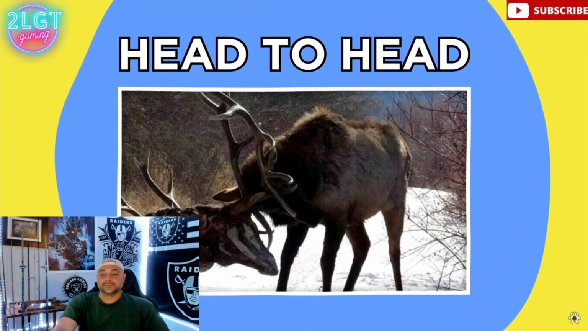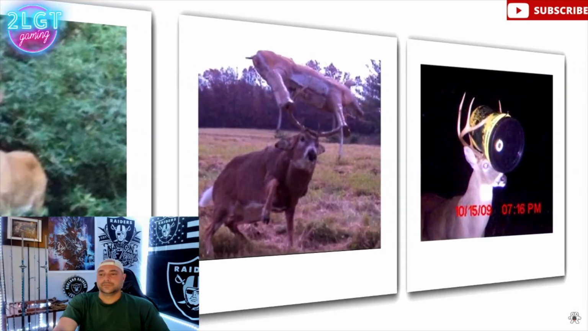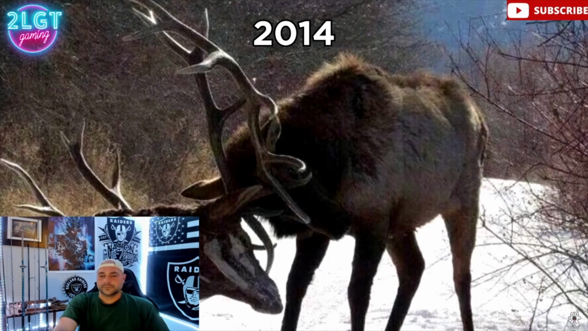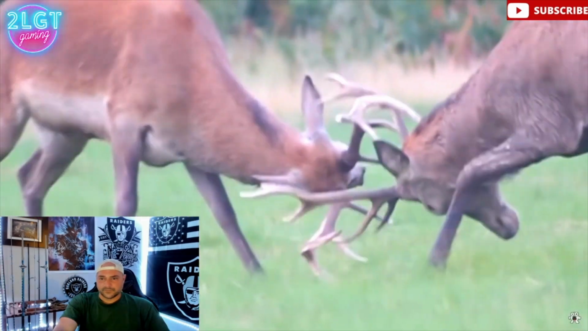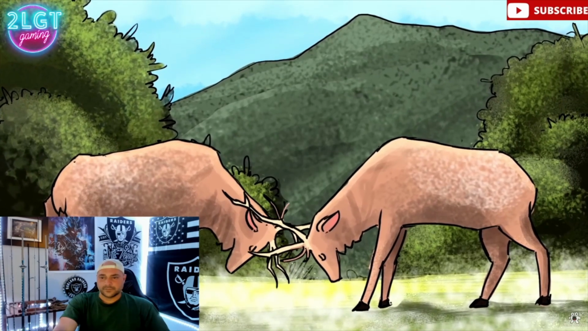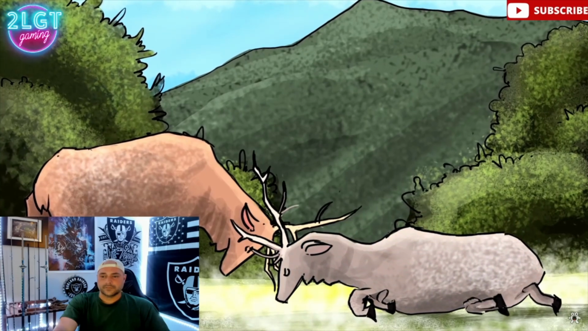Head to head. So you've seen surprising trail pictures of deer with all manner of bizarre things stuck in their antlers, but I promise you, this one tops them all. Taken in 2014, this image shows what used to be two elk that clearly went head to head at one point. It seems that during their rutting, their horns became locked together, resulting in a complete stalemate until one of them died, most likely from starvation.